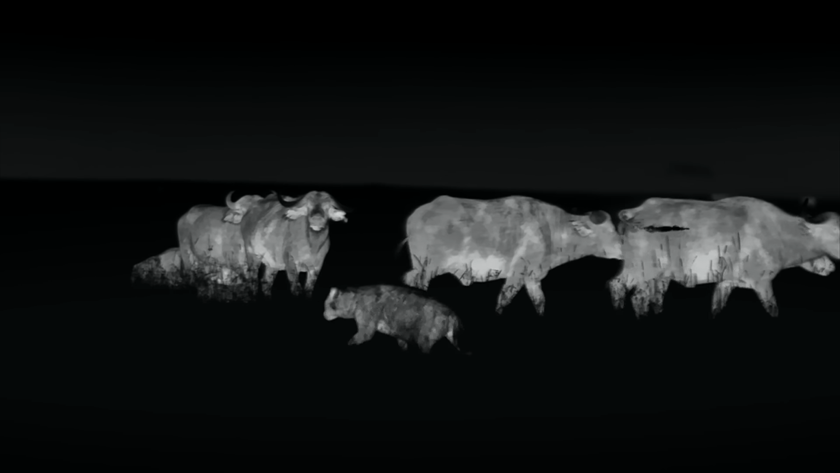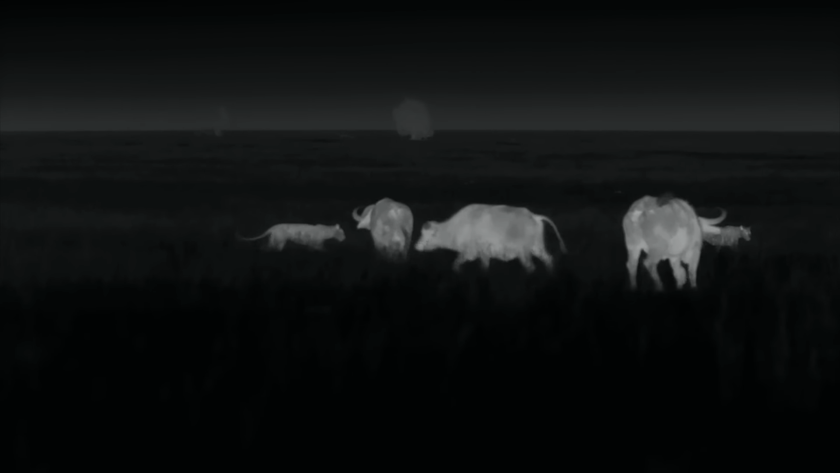The strong bulls are the most dangerous. The attackers have to be very careful in the dark so as not to be trampled on or pierced by their horns. The lionesses don't fare any better than the hyenas.